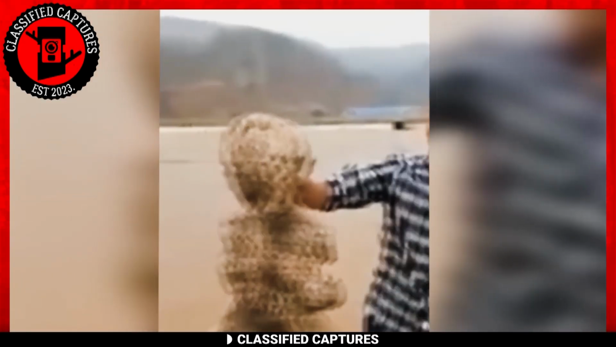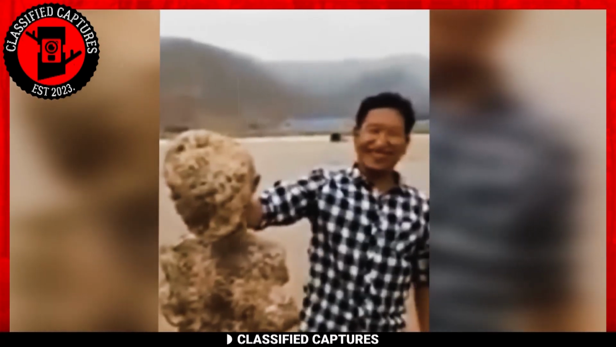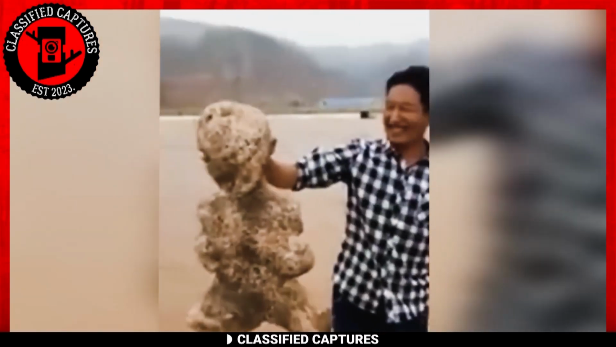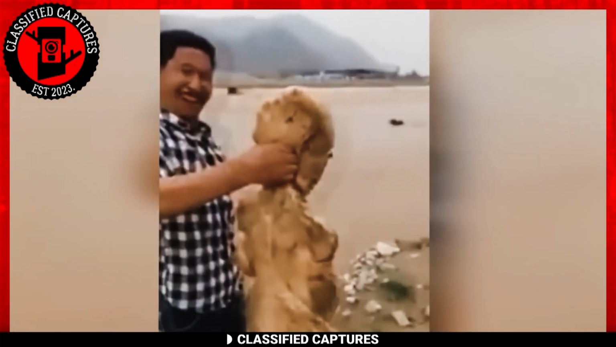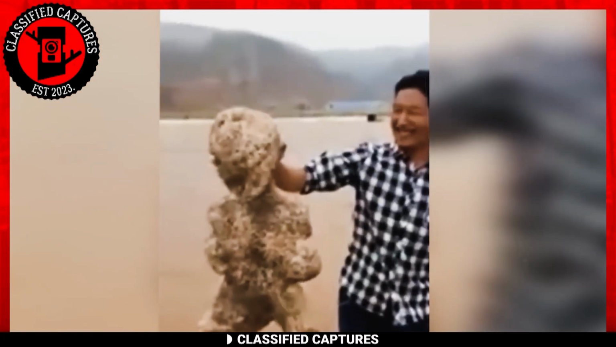Now, when we saw this footage, our first question was, what is this? After watching a few more times, we still realized we didn't know what we were looking at. At first glance, the creature looks like a humanoid creature with short legs squirming in the hands of a man. That's at least until he turned it around and revealed that the creature was actually flatter and smaller than initially thought. At this point, it started looking like a sponge-like creature.